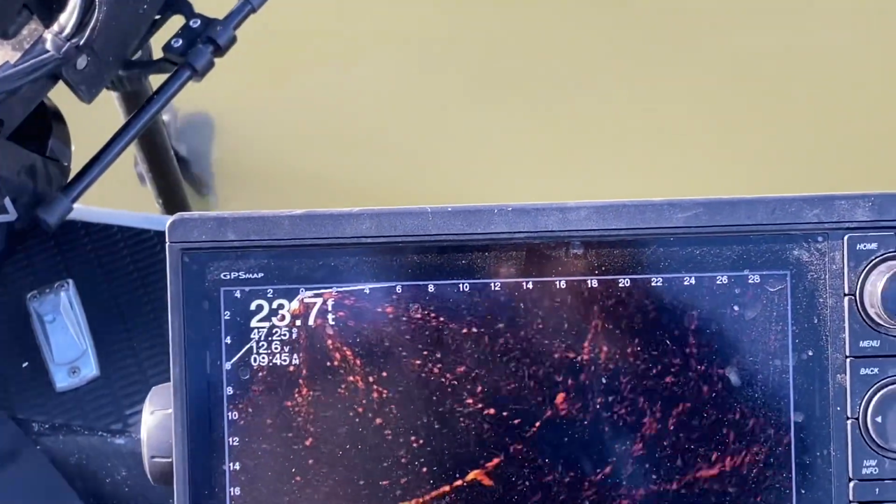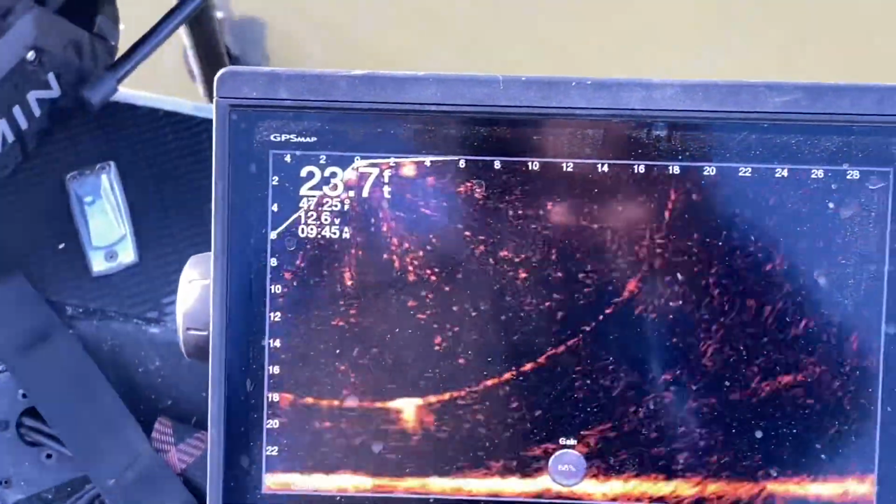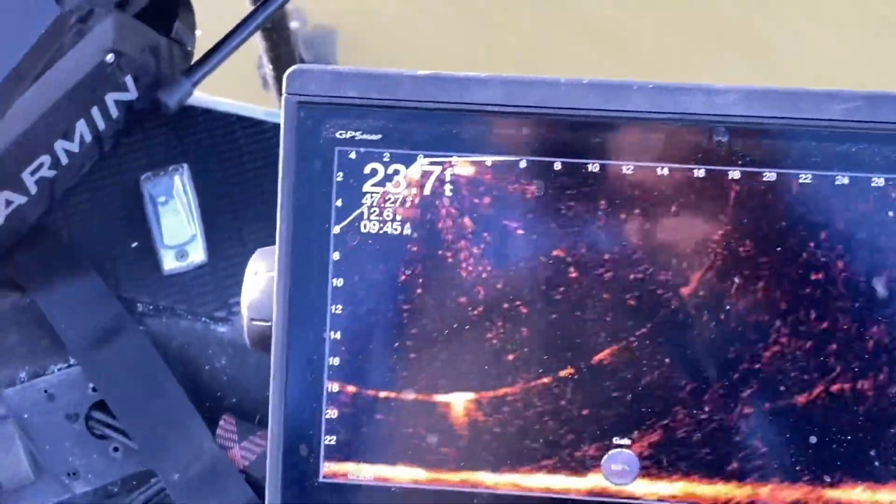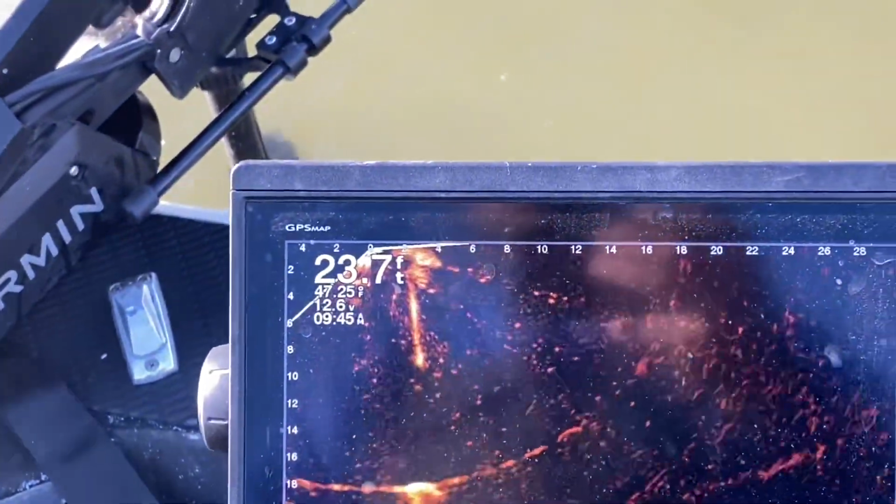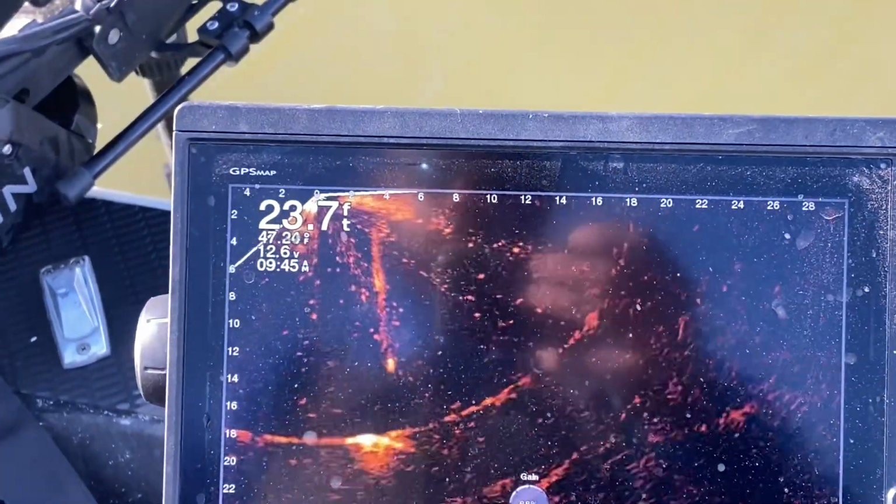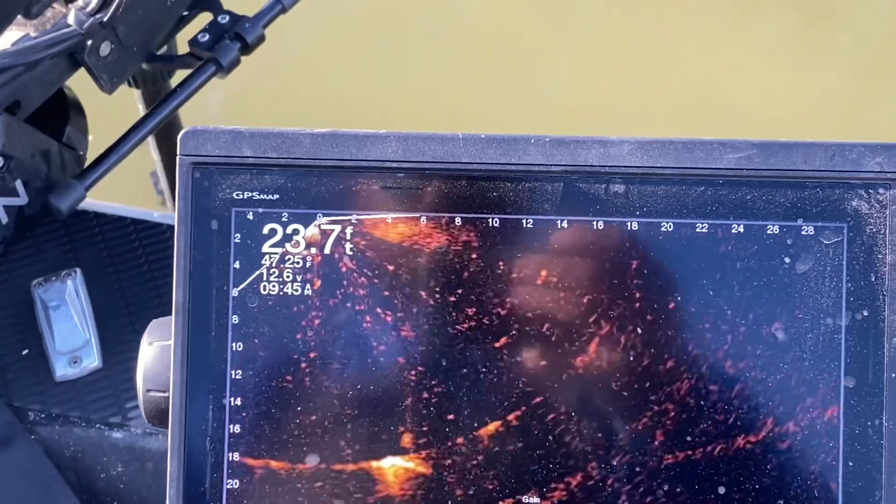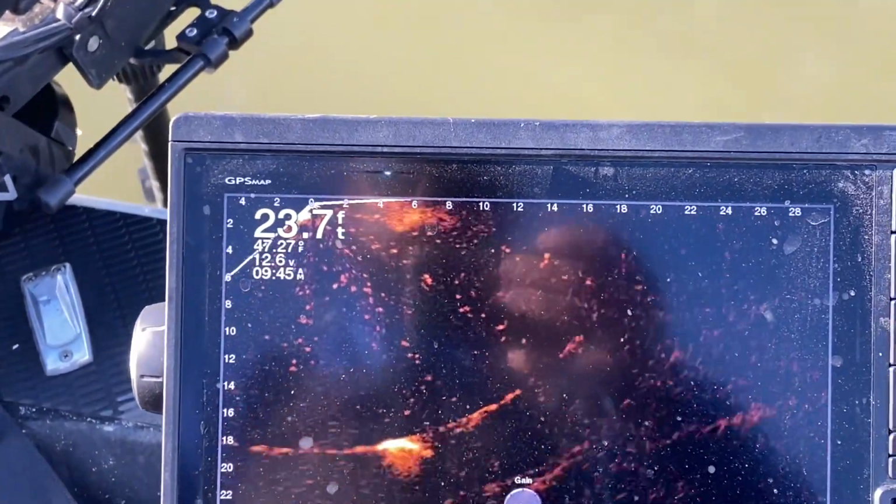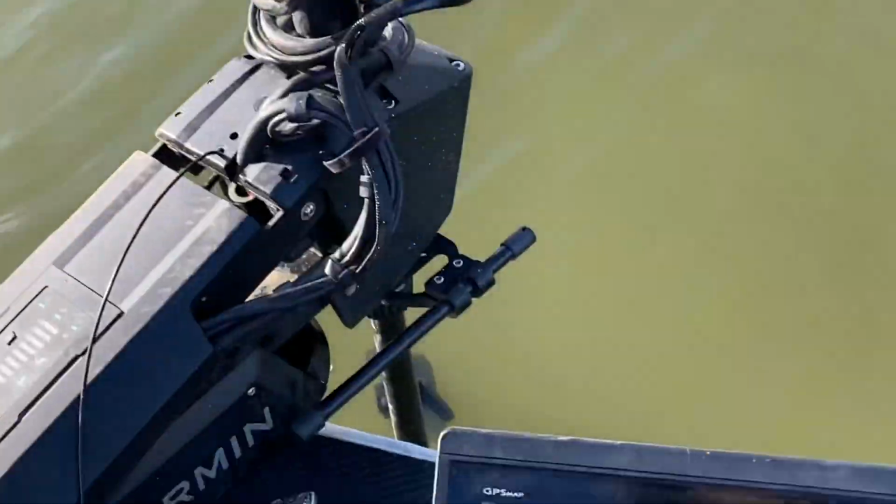Now watch, I'm gonna throw a buoy out. There's the buoy going down. There's the buoy. The buoy may actually land on top of the daggone pipeline. Look at that. Is that perfect or what? All right, there's the buoy right there.